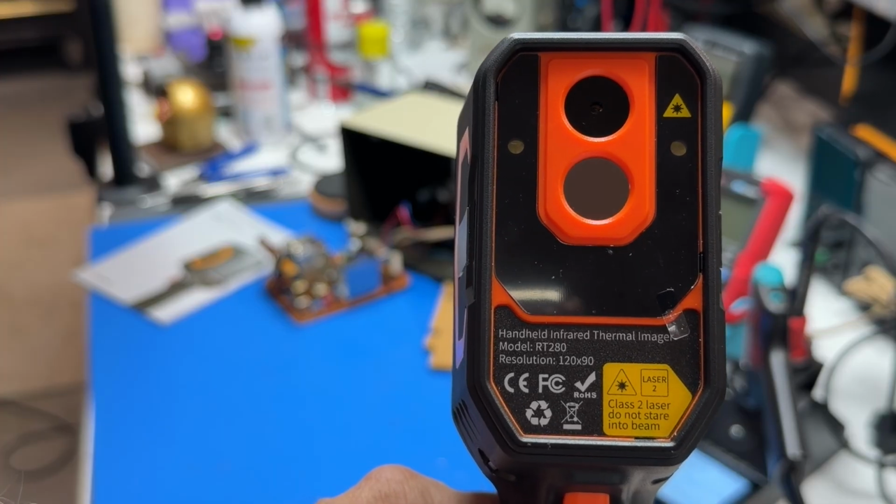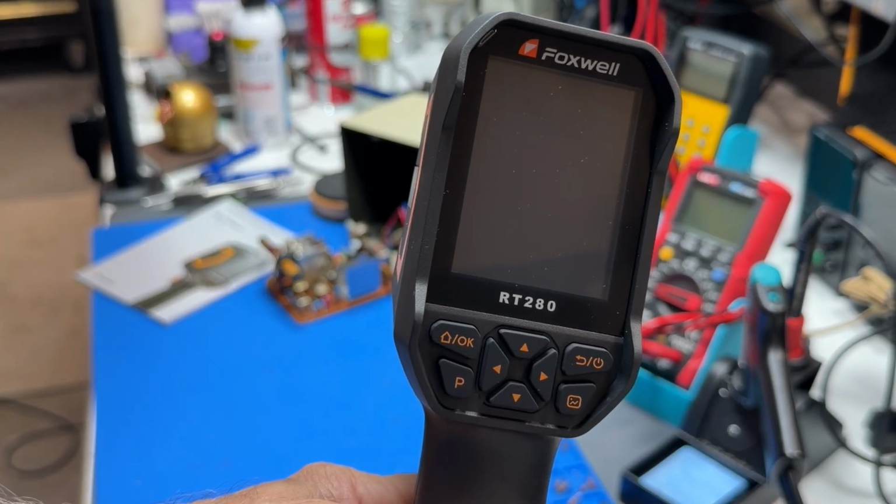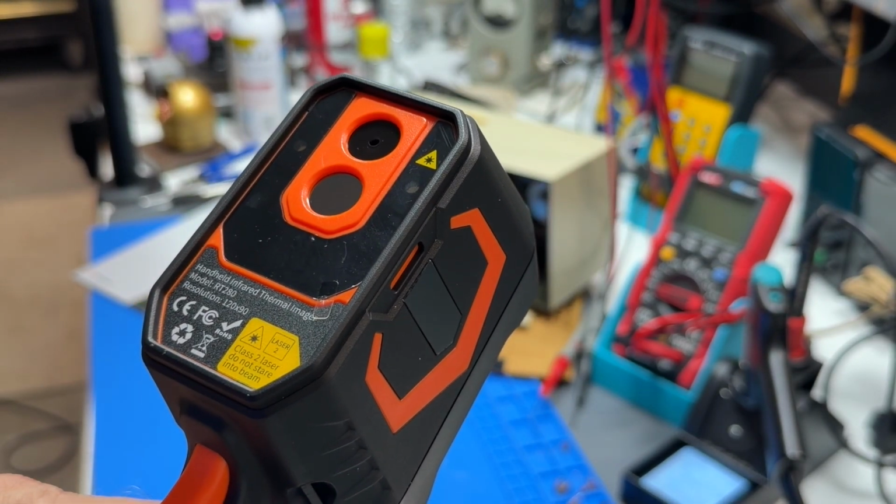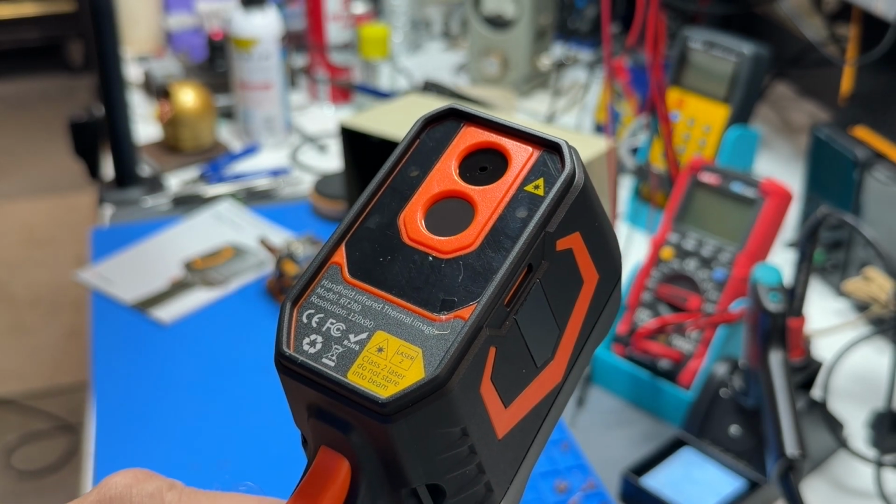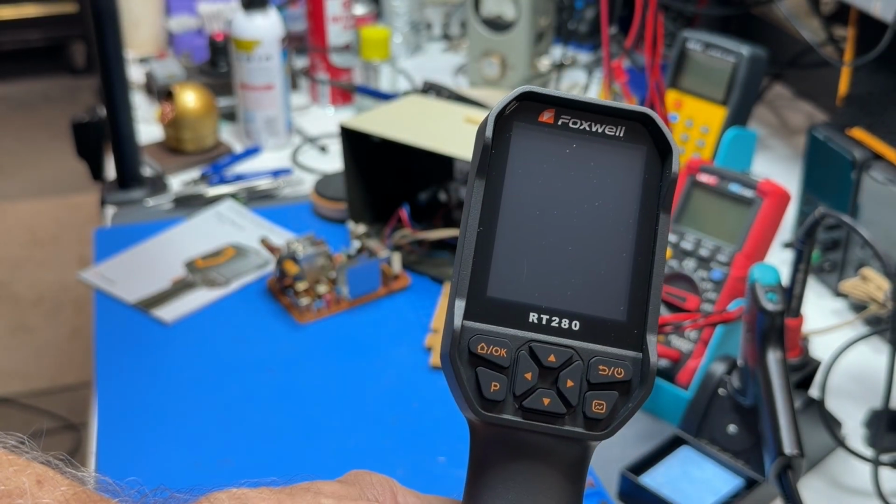There we go. There's the actual screen. Resolution is 120 by 90. Laser, do not stare into beam. Always good advice.